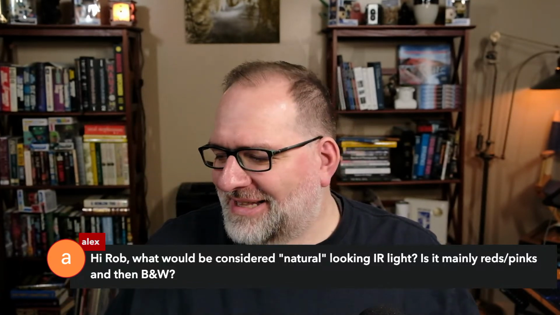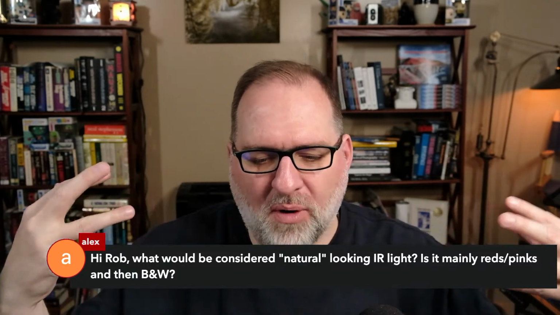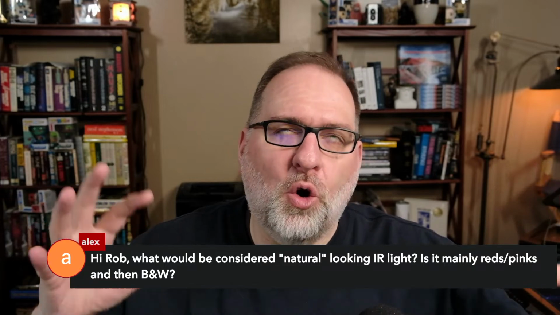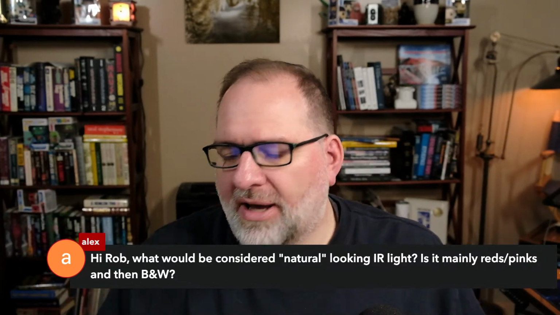So I guess, to me, when I think of natural, I'm thinking in terms of saturation, the amount of saturation that's in an image. That's what my brain says when I look at an infrared image and see whether it's natural or not. If it's oversaturated, there are some subjects where oversaturation can work, but if it's too oversaturated, that's where I'm like, that's unnatural to me. So that's one thought.